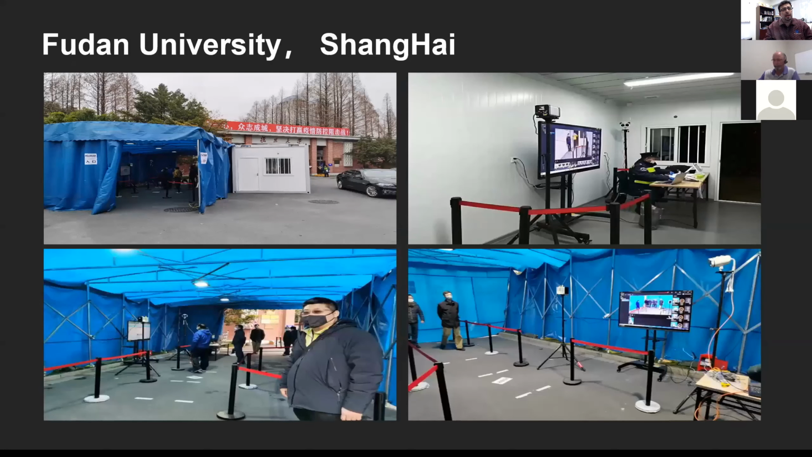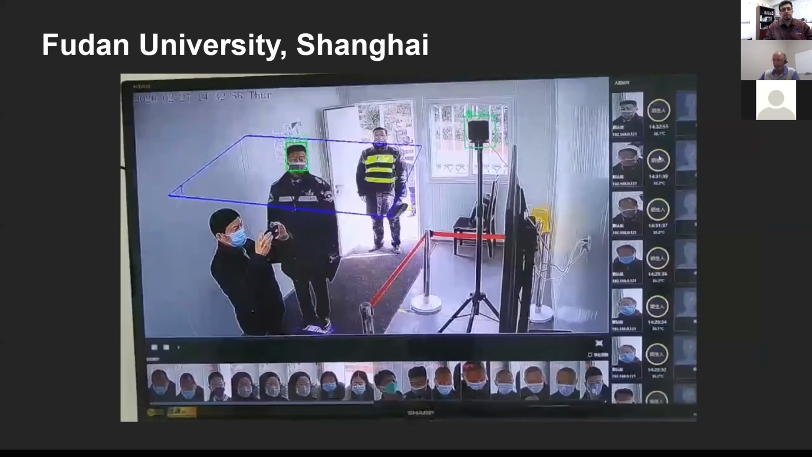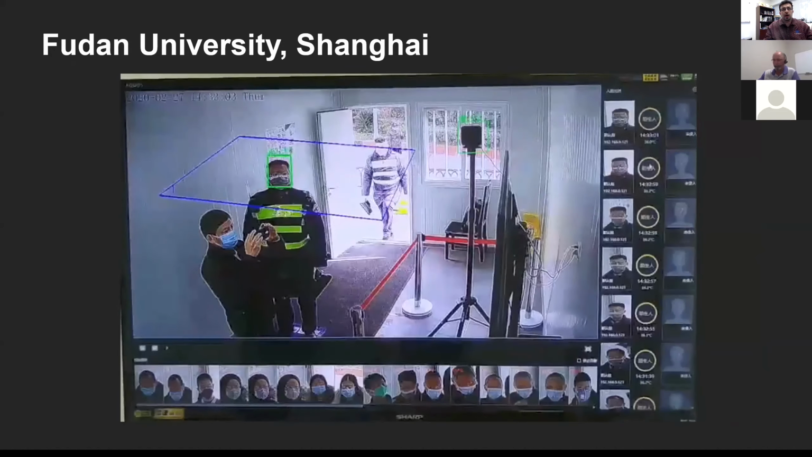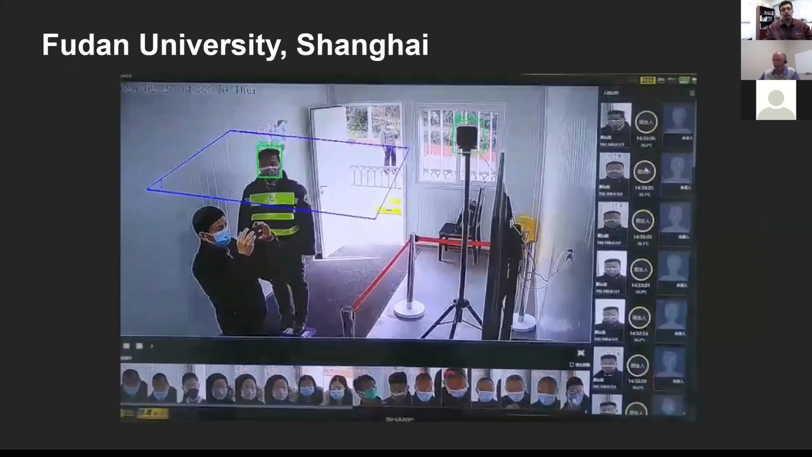So here we have a setup in a university. Again, a tent setup, depending again on the temperature variance, that may work just fine. Here you can see that as people are coming in, not sure why they're stopping as much. The system is quite capable. Maybe they are trying to maintain the social distancing there.